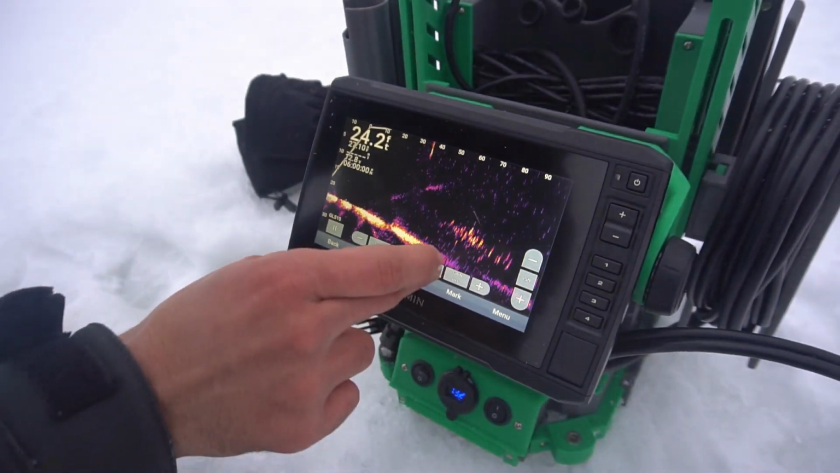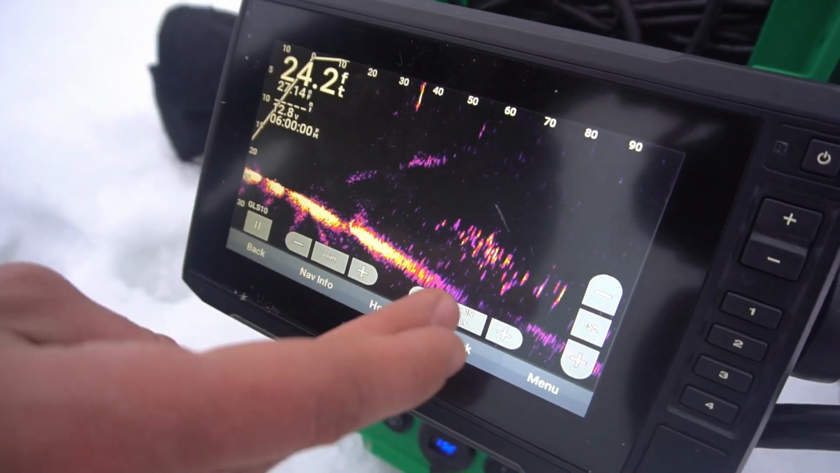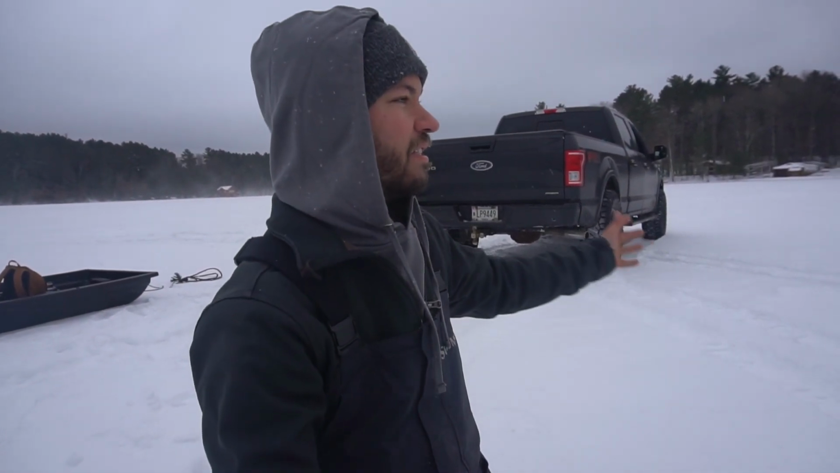Turn up that gain, and all these right here, oh, well, those are all fish. So obviously what I just did there is I went from 15 feet scanning that direction to 100 feet scanning that direction. I just found an absolute ton of fish. So that's one thing right away we'll get out of the bag, is that obviously you can find fish anywhere in the lake 100 feet around you at all times, versus a flasher.